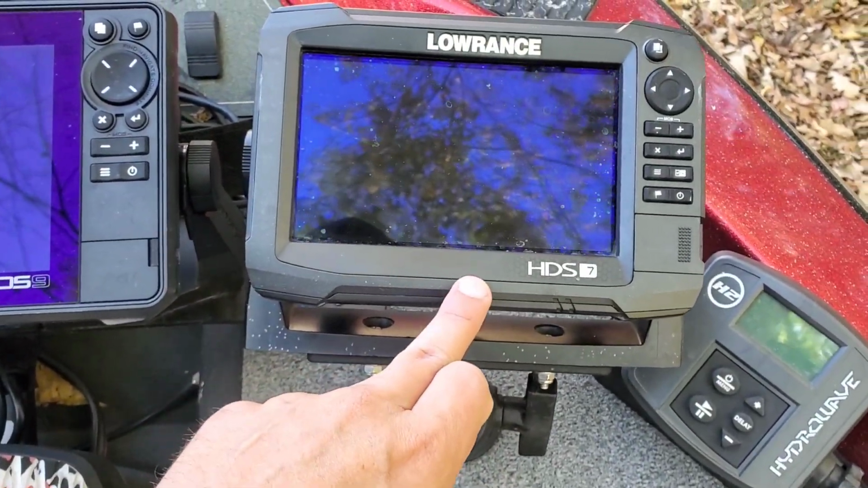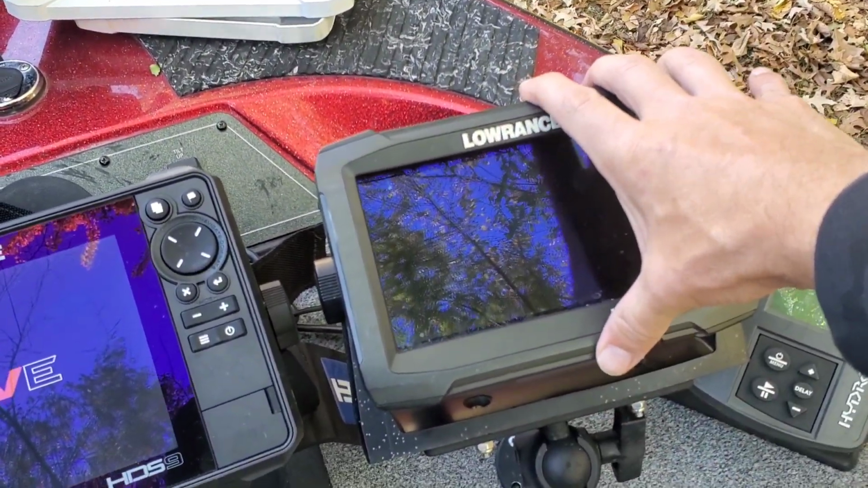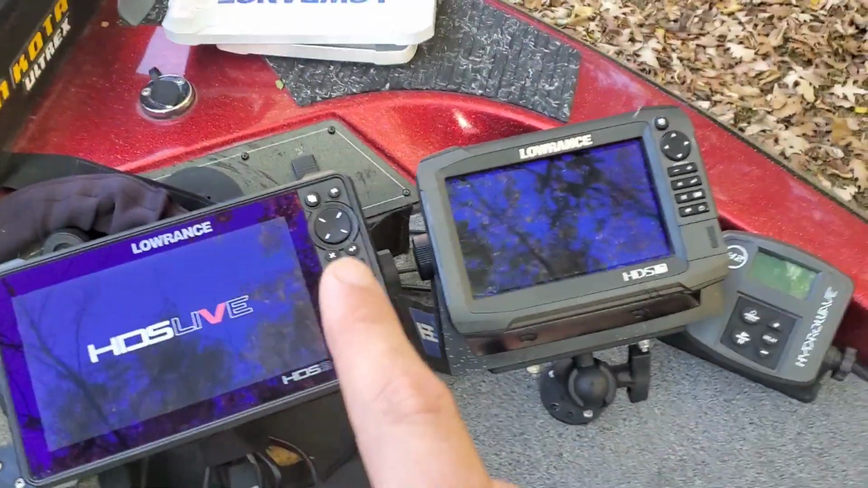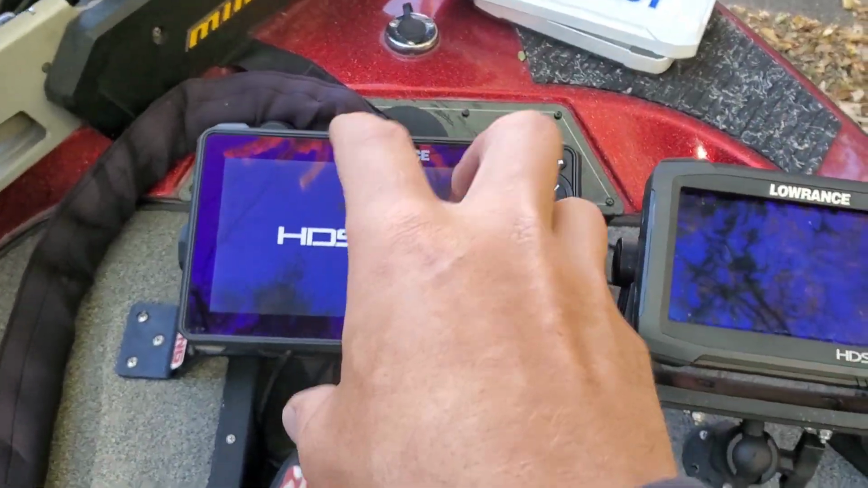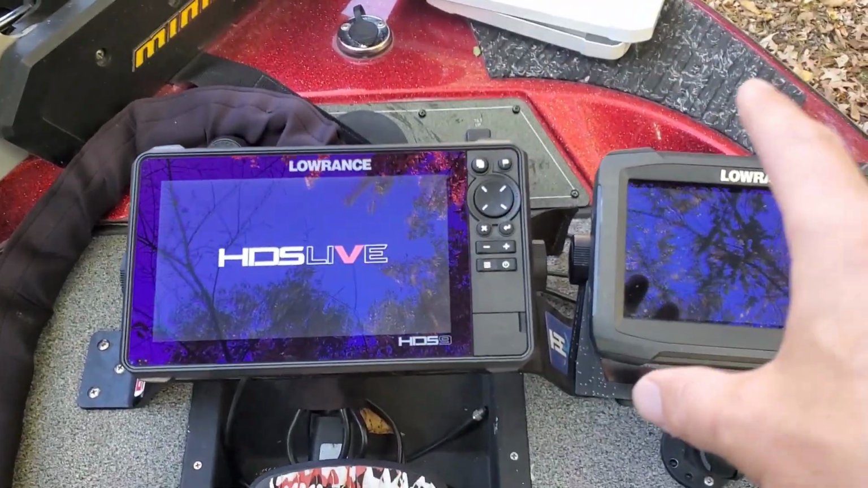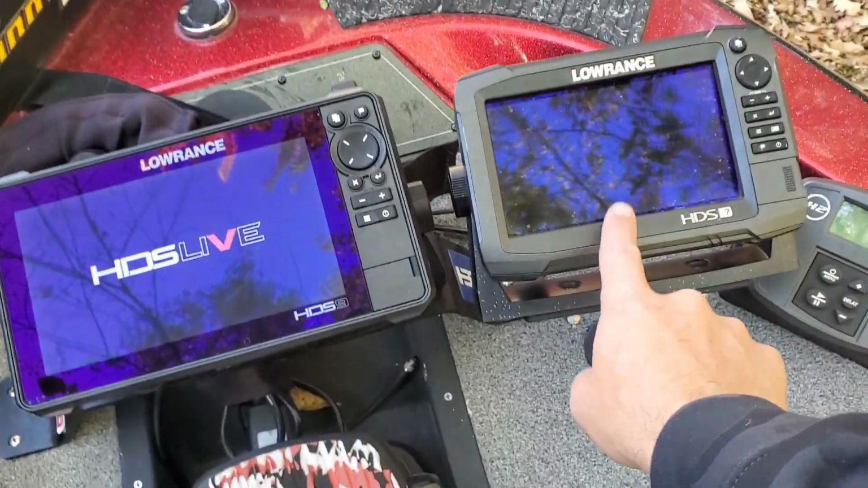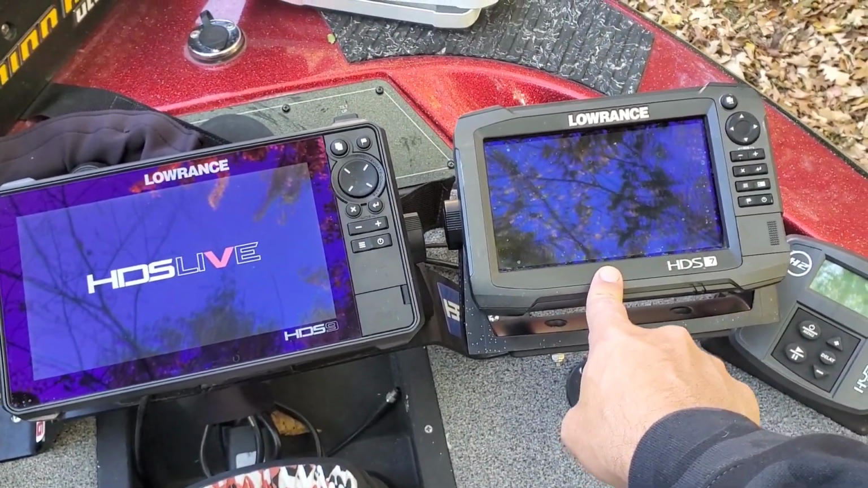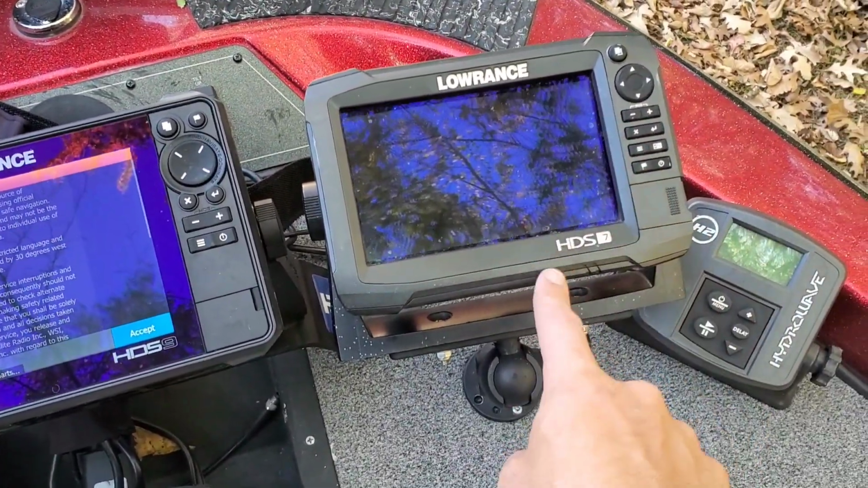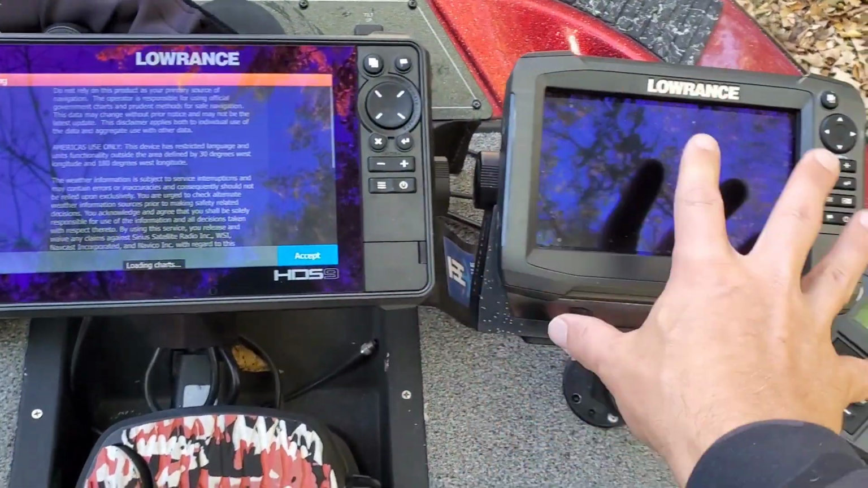Next to it I have an HDS 7 Carbon, and this is maps. So I always have this on a map, and I have this on Active Target. I feel that to be really effective, you need a map and your sonar up front. If I'm running just the Active Target and I don't have the map, I feel that I'm going to be way less effective. So I really just use this for mapping. Also this unit does double duty for ice fishing for me, so that's why I'm sticking with an HDS 7 for mapping, because I pop this unit off and I throw it in a bag and use it for ice fishing in the winter. So that's sticking around.